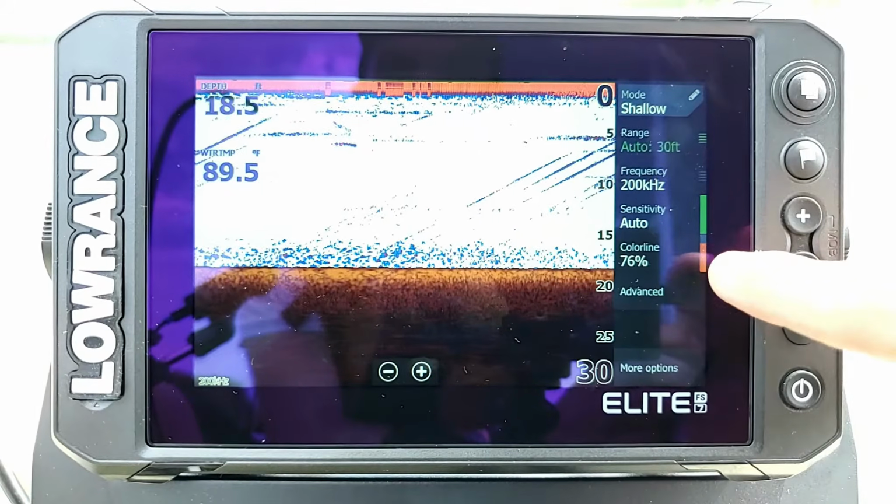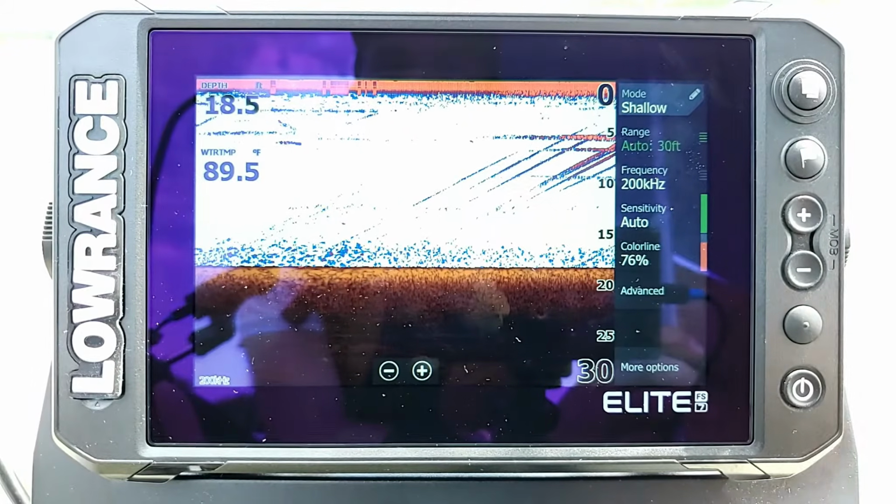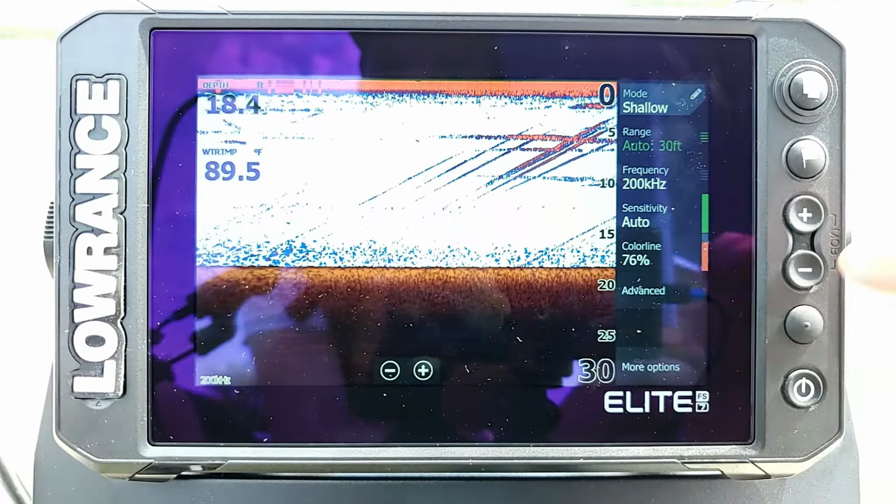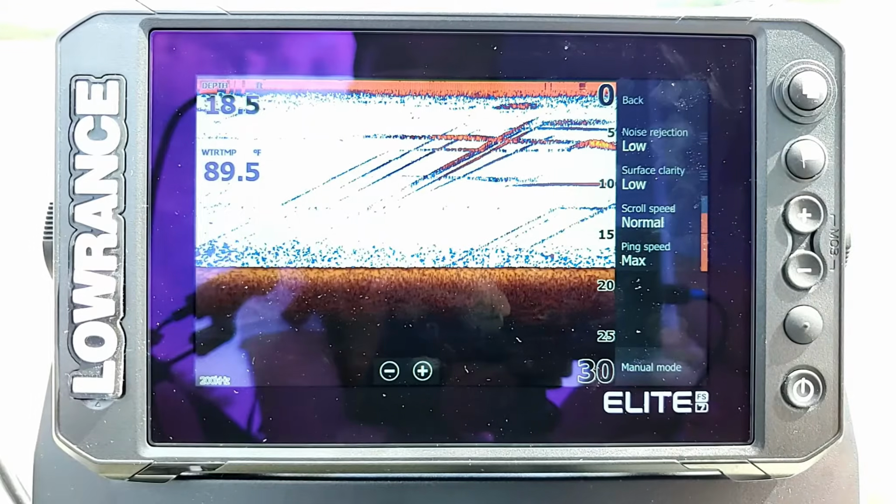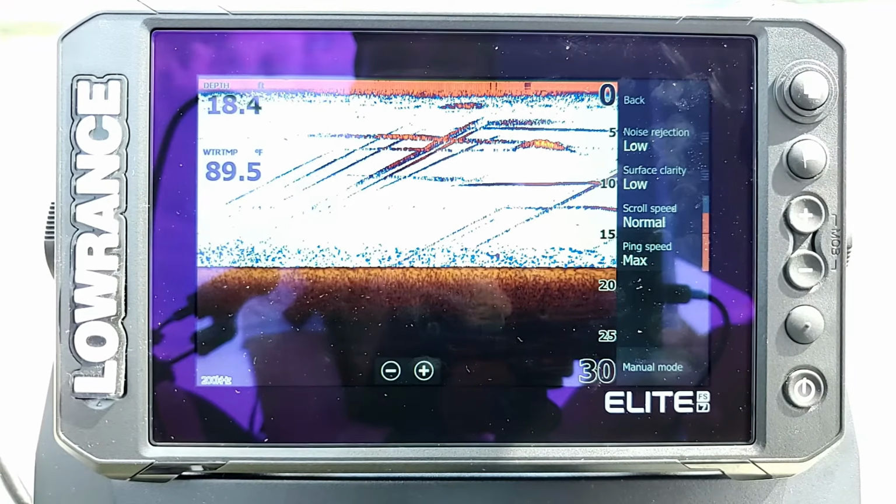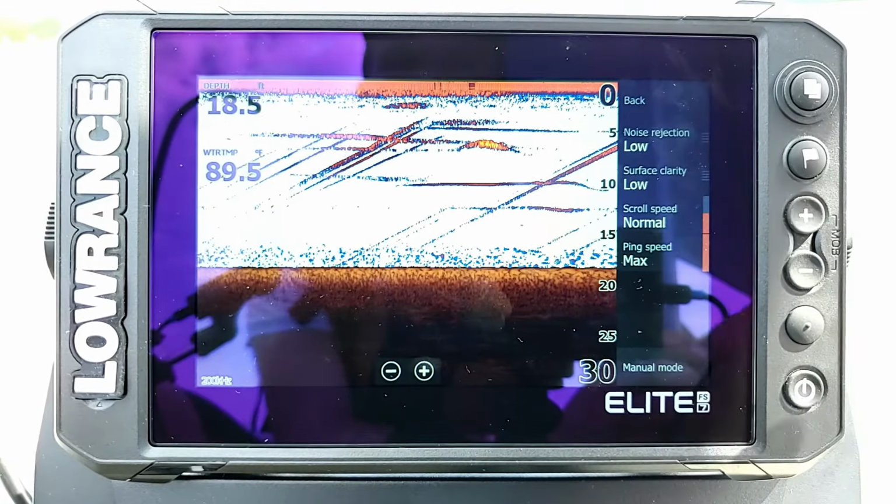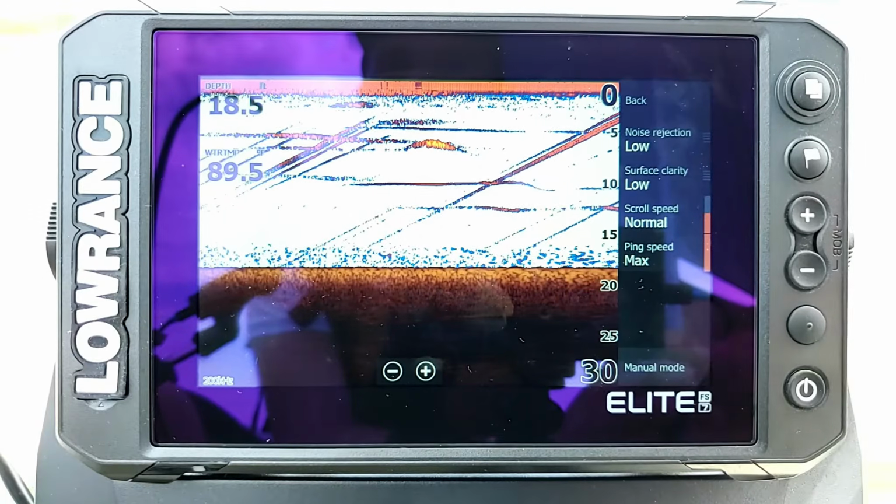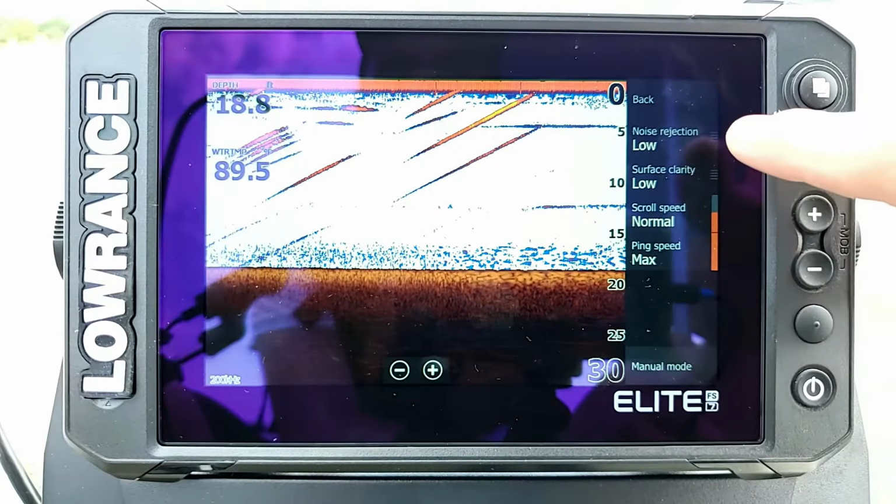Now we only have two more options listed here at the bottom, which are advanced and more options. When we go into each one, we're going to have a whole bunch more menu options listed behind it. So let's start off with advanced. Now that we're in advanced, we see we have a bunch of different options. These affect more of the performance of the screen and what you're actually going to see, and they're probably the more important ones that you're going to want to play with. Depending on the type of water that you're in, the first option here is going to be the noise rejection.